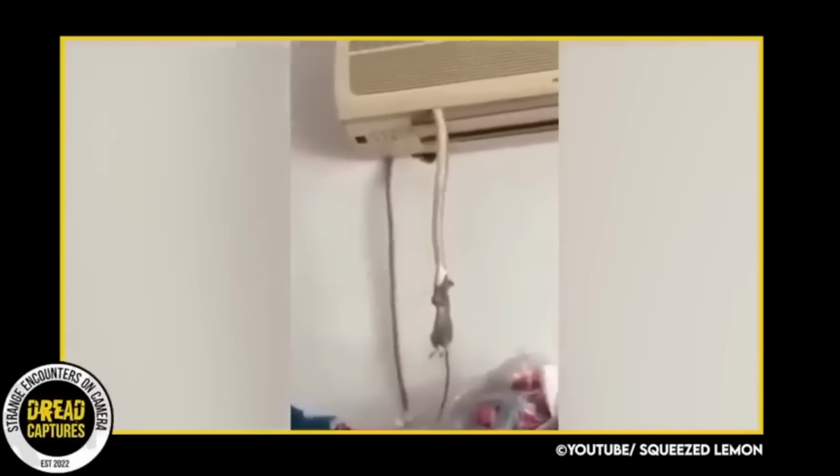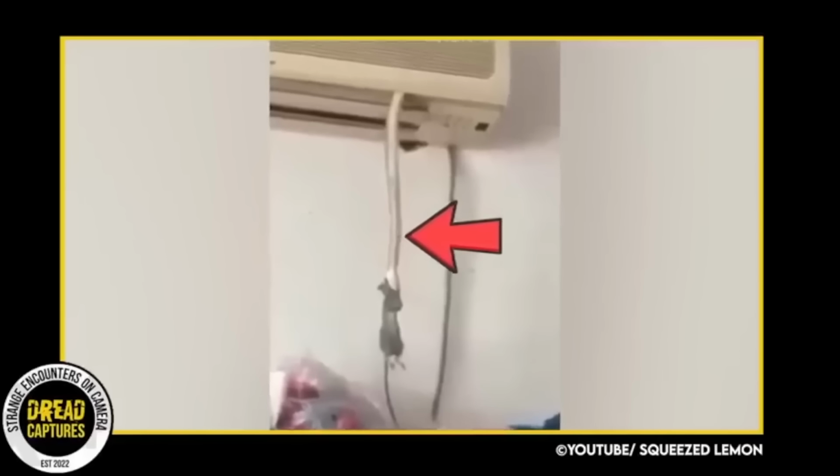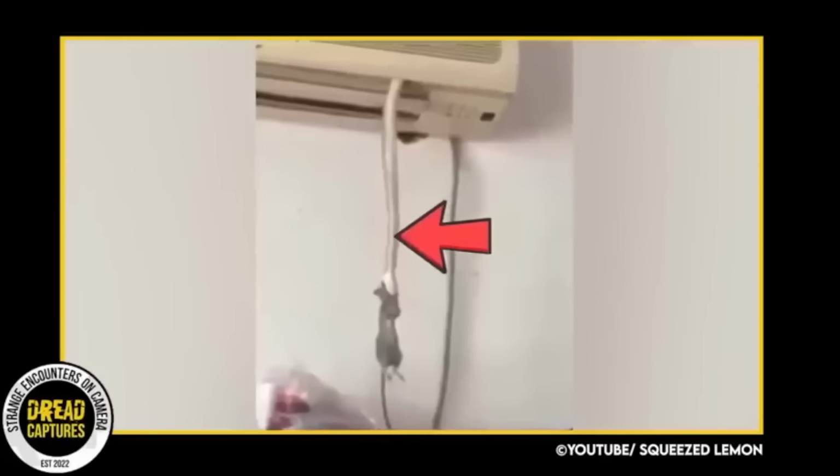Honestly, I don't like mice, I don't like rats or snakes, so I'm just going to be grateful that this isn't going on in my house. But let me know if you guys have seen anything like this inside a house, because this is nuts.